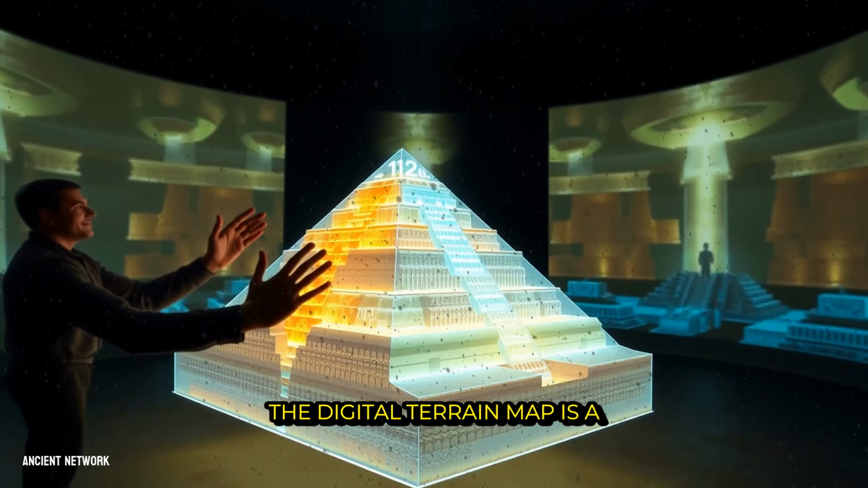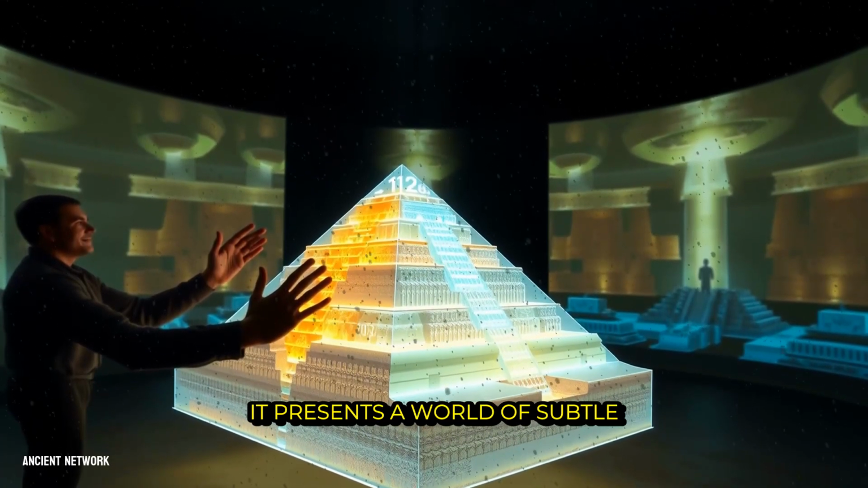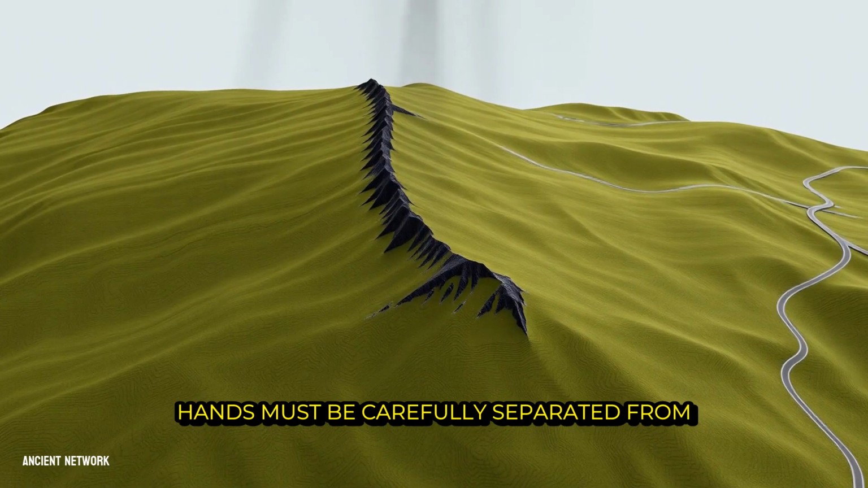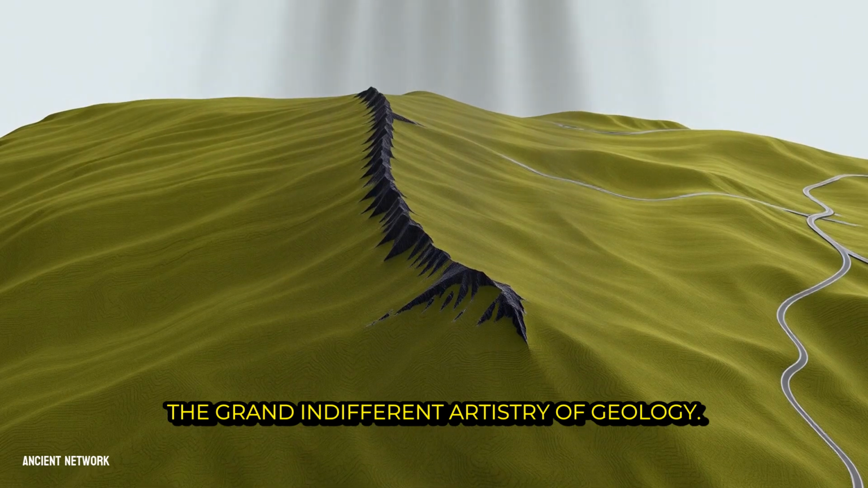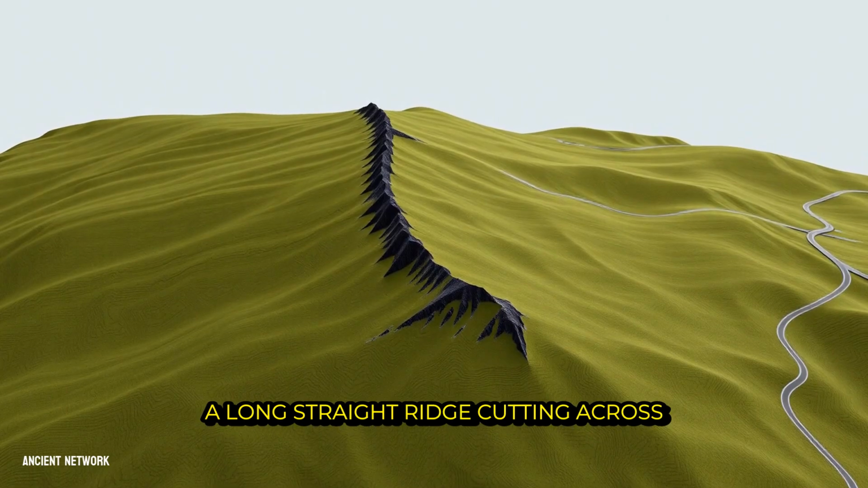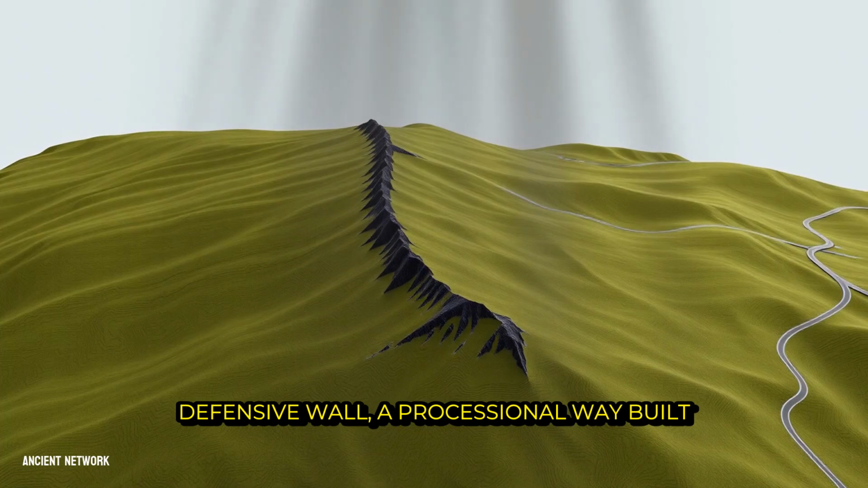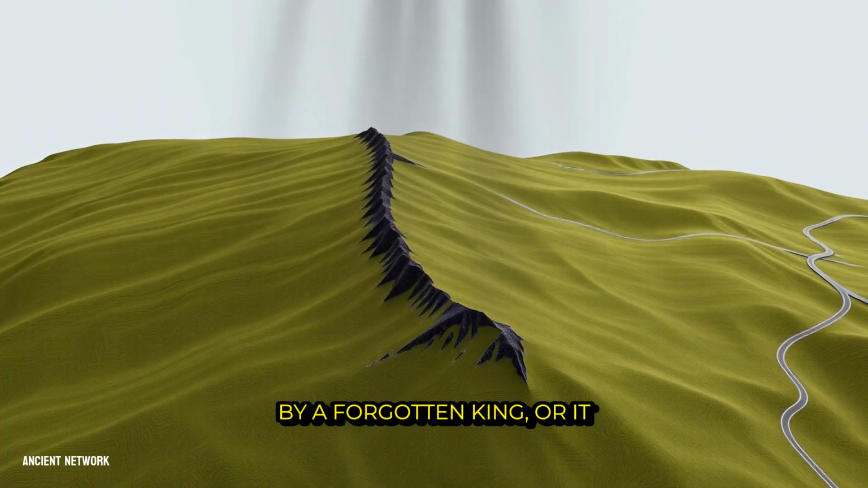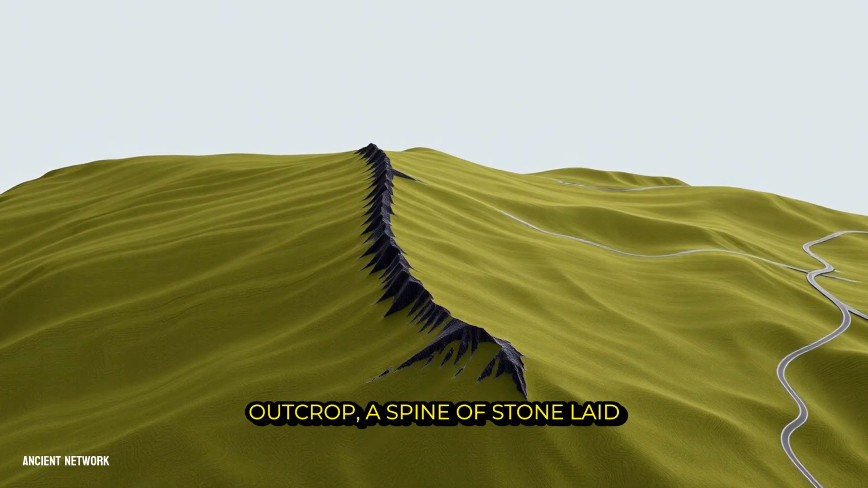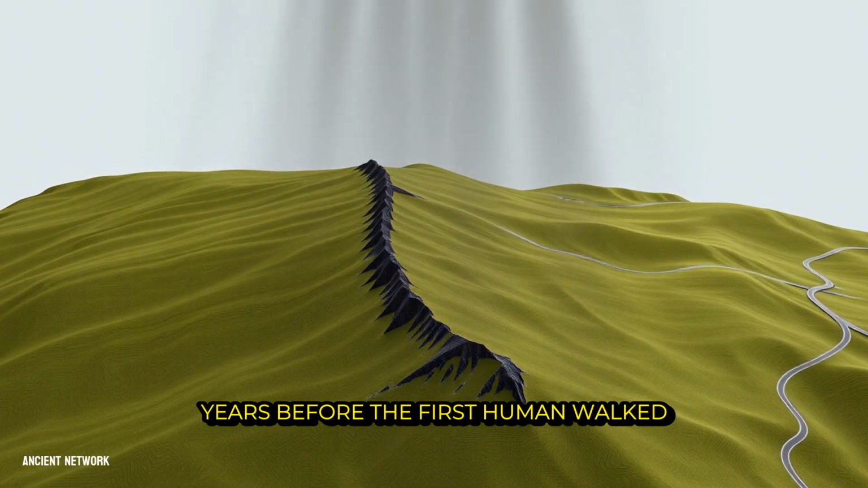The digital terrain map is a landscape of whispers, not shouts. It presents a world of subtle shapes where the story of human hands must be carefully separated from the grand, indifferent artistry of geology. A long, straight ridge cutting across a hillside could be an ancient defensive wall, a processional way built by a forgotten king. Or it could simply be a natural rock outcrop, a spine of stone laid down by tectonic forces millions of years before the first human walked there.